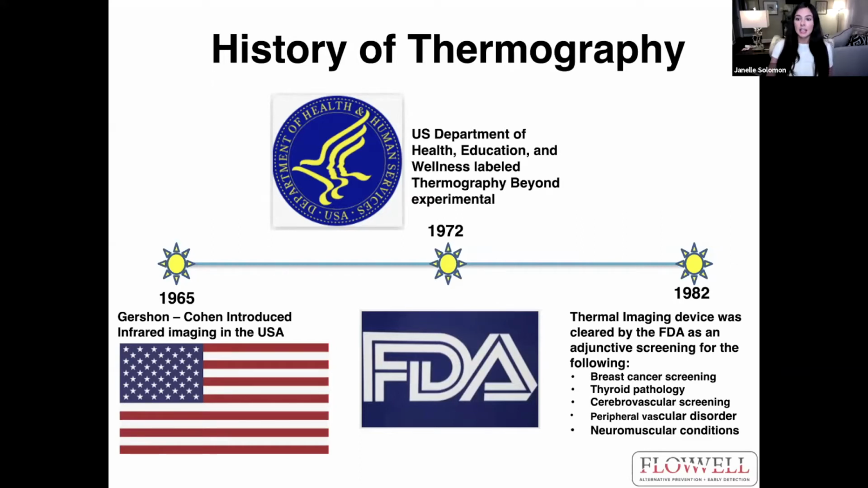Then in 1982, thermal imaging devices were cleared by the FDA as adjunctive screening for the following: breast cancer screening, thyroid pathology, cerebrovascular screening, peripheral neuropathy or vascular disorders, and neuromuscular conditions. So we are looking for many different things when we do a thermography screening.